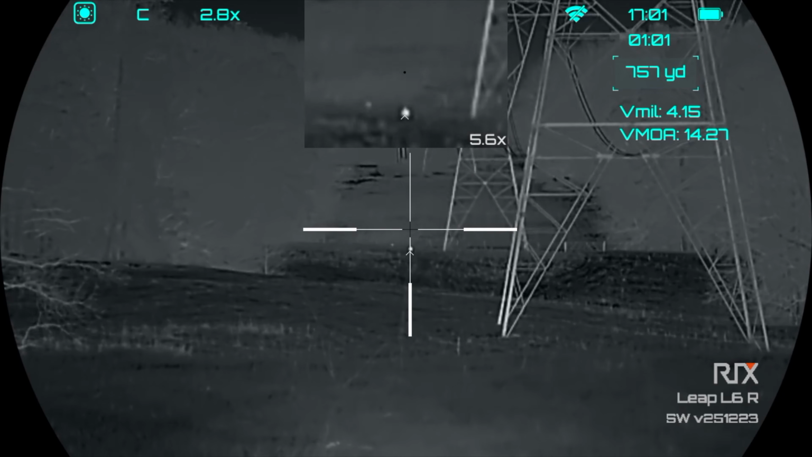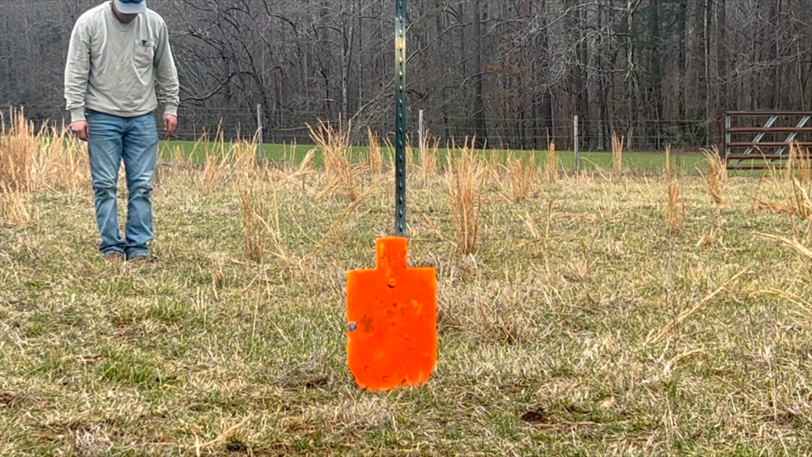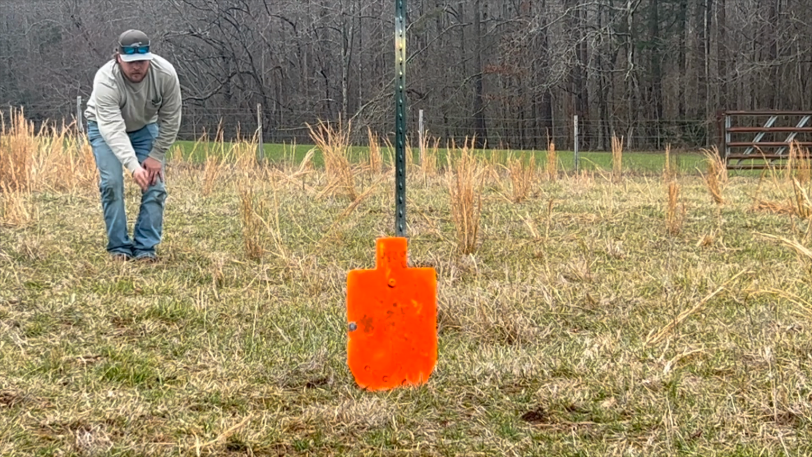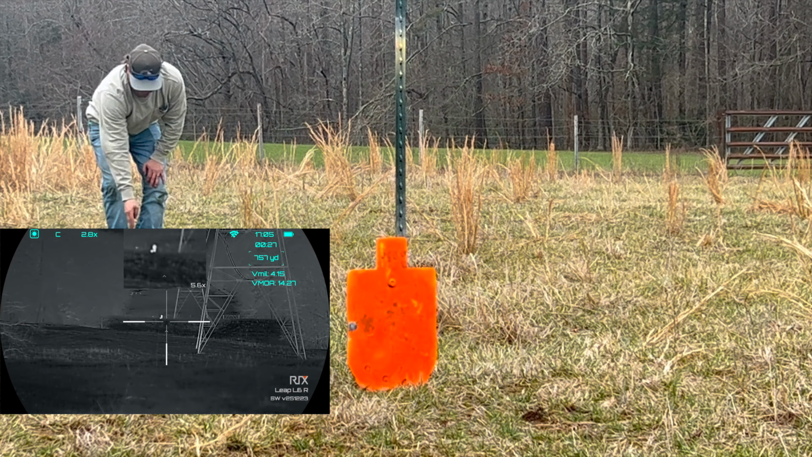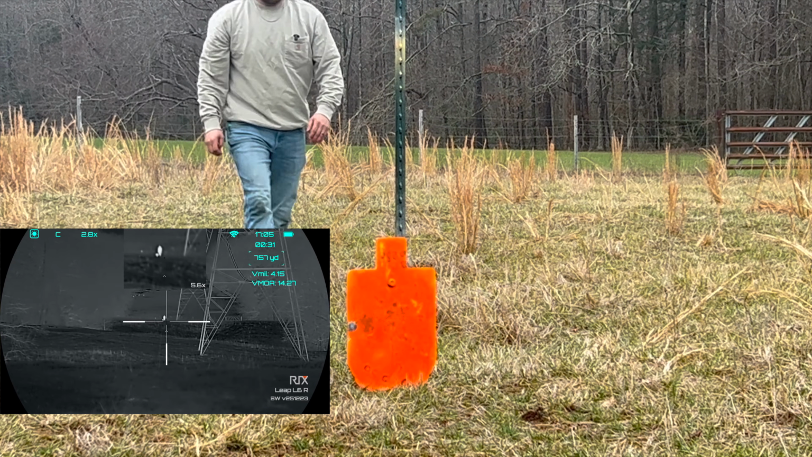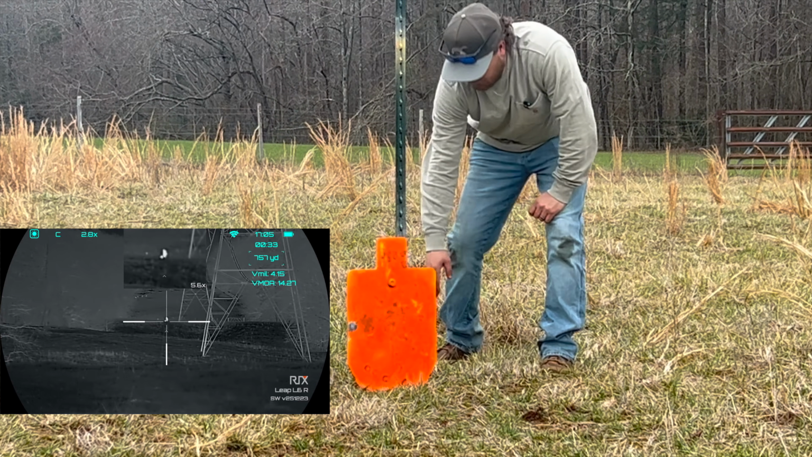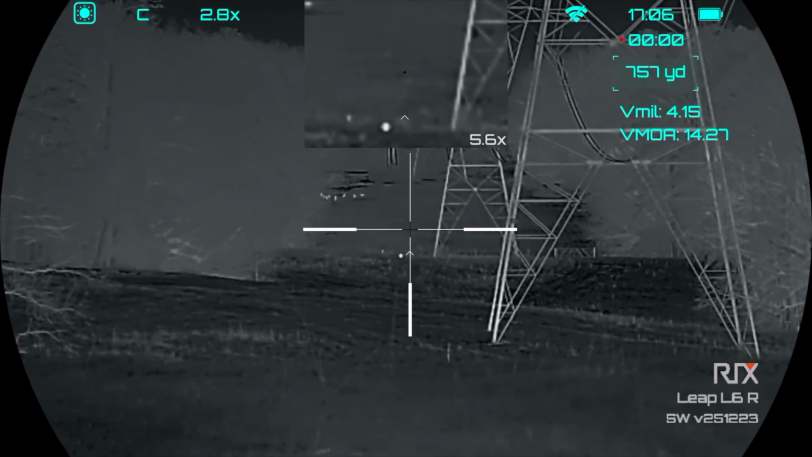So I got Brett down there. He's videoing the target, so I'll give him a shout and see where we're at. Get right there. So guys, we had a little right to left wind, but it sounds like we didn't need much right to left. So I'm gonna aim dead on because that's about where we're at.